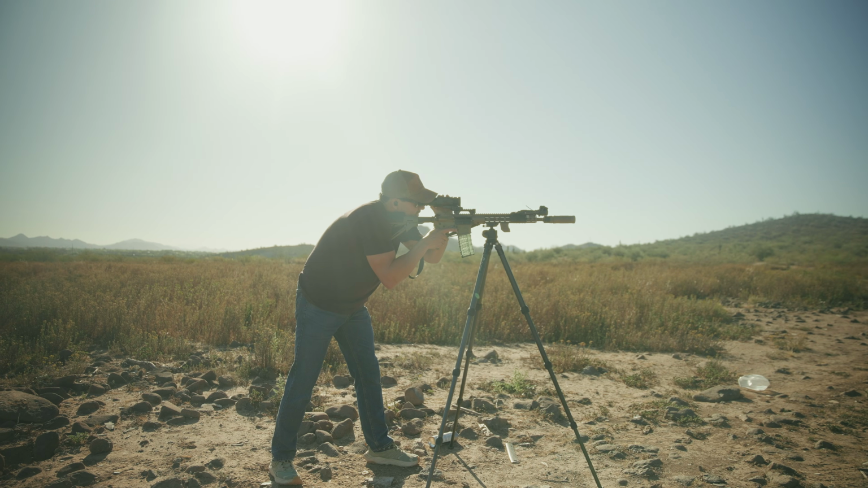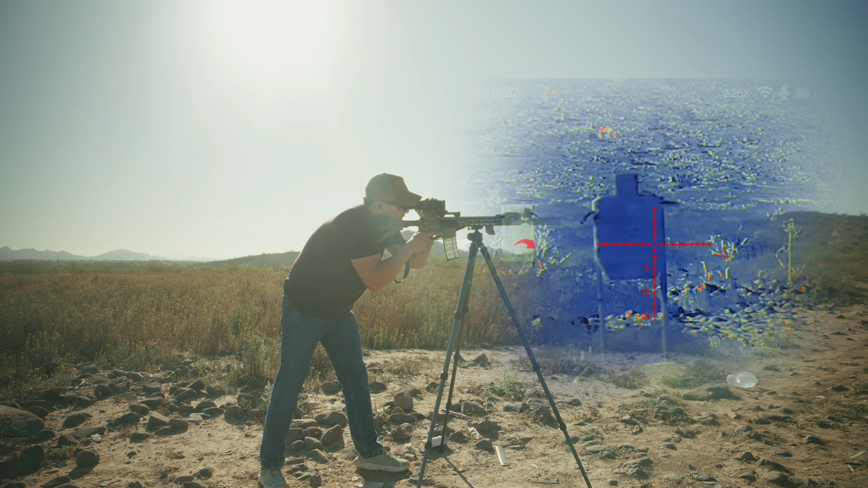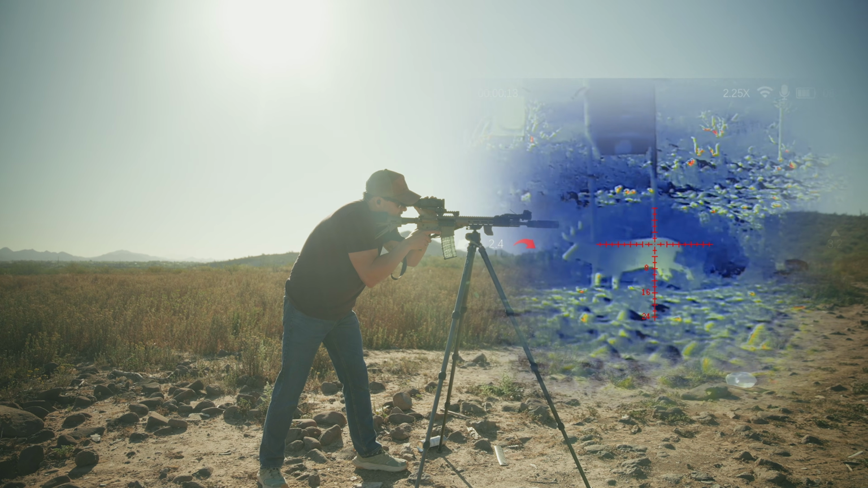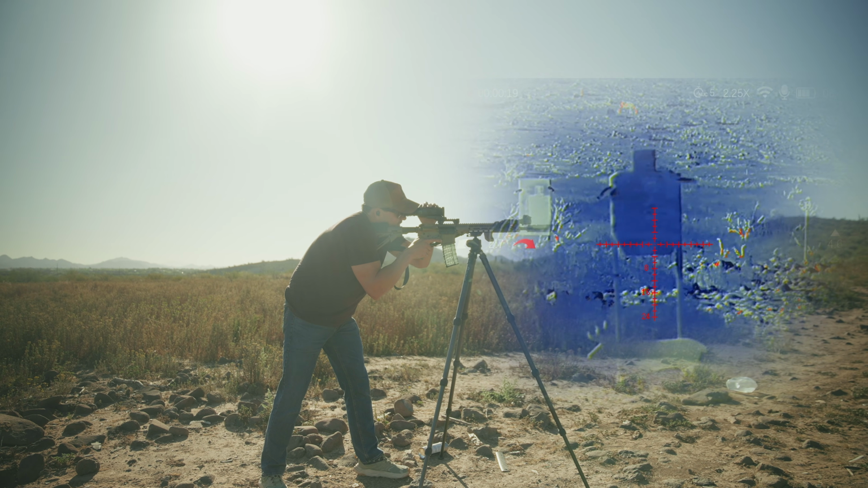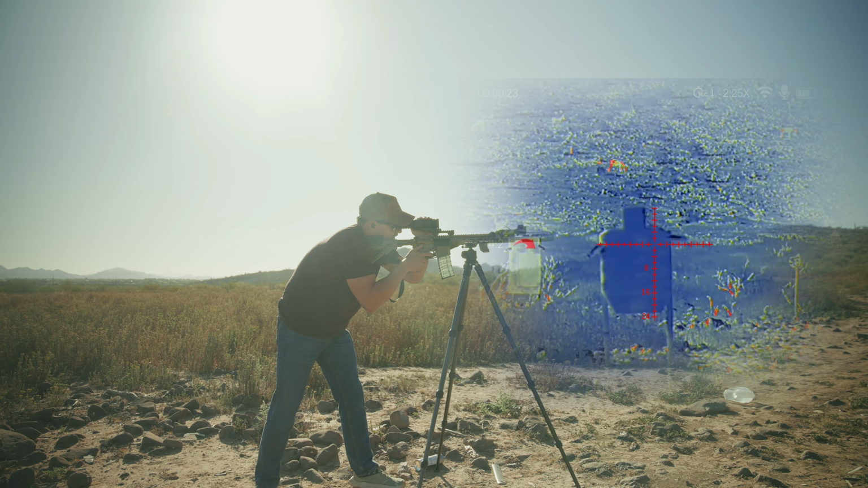All right, so we have our D&T Hydra. We'll take a shot on target, and then we will cycle through all the different settings. Right here we have a painted Infinity target. This one is turned around, so it's unpainted. If you've seen our Infinity targets thermal target review, you'll understand why they look different, just due to the amount of sun they're absorbing right now. But we'll take a shot on each.